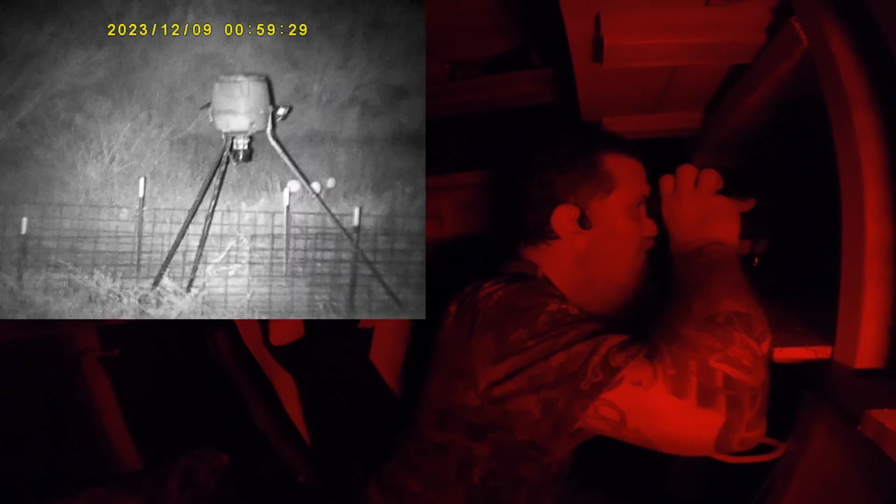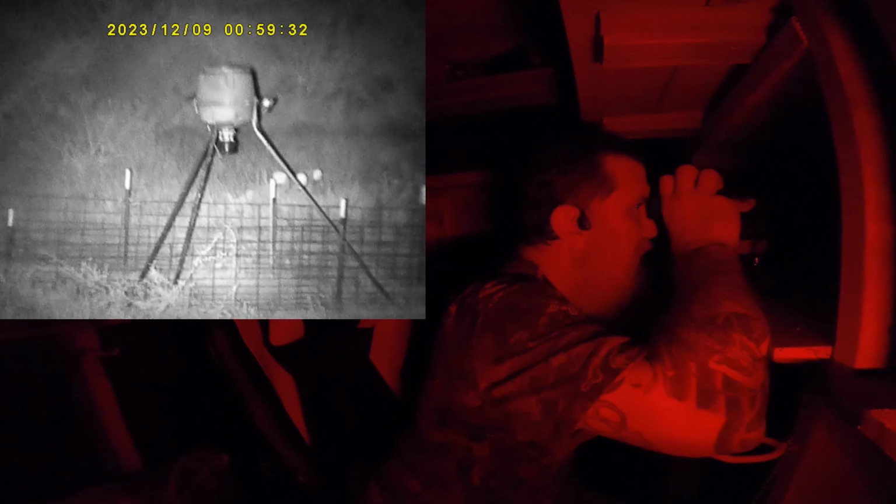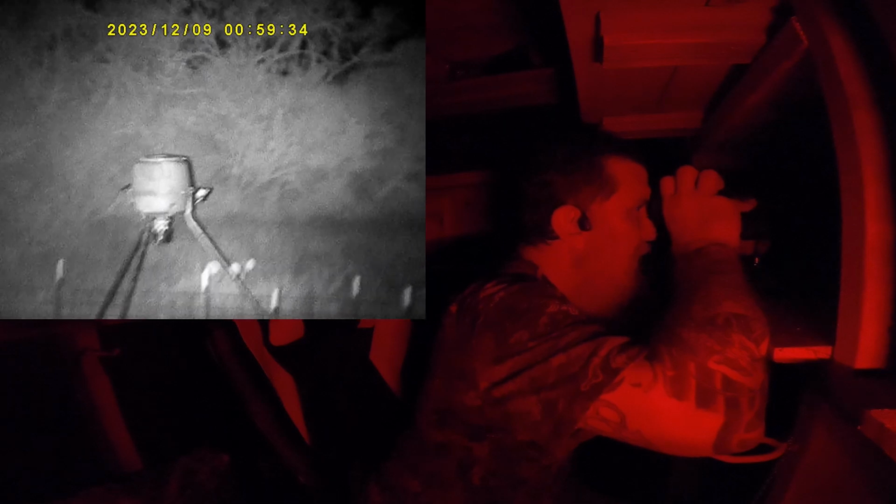All right, I've got the IR light mounted to the big grill. It's on. I've got this at full power, by the way, just so you can see what the camera is really capable of. And let's give it a look. And there you go, super clear. So once you get the right IR on there, you can see that back tree line now.